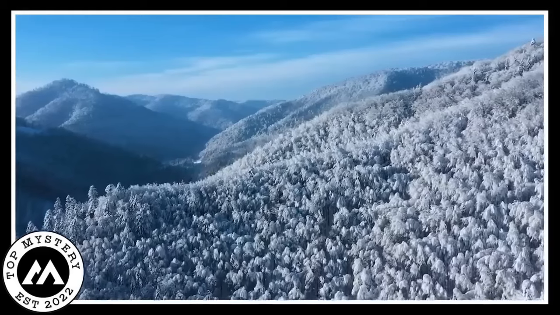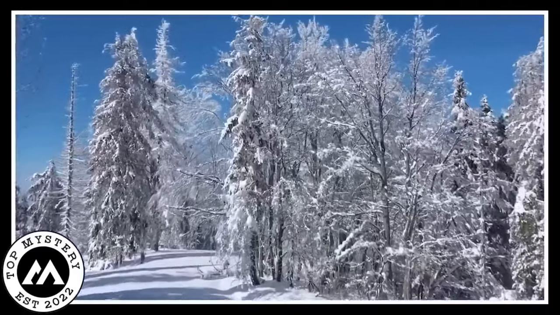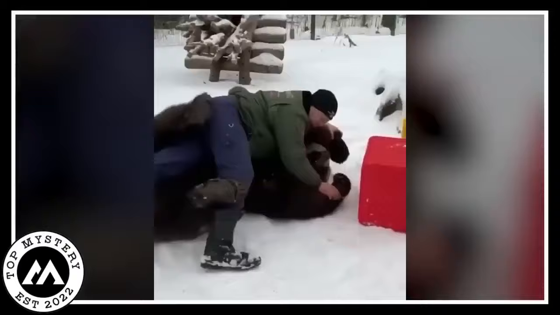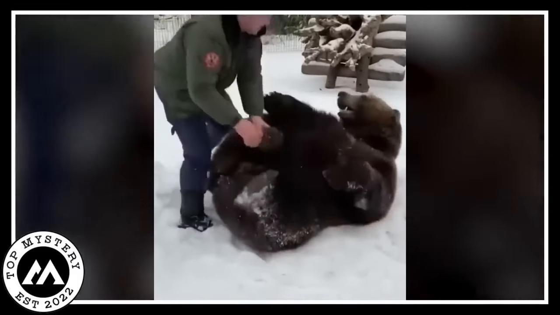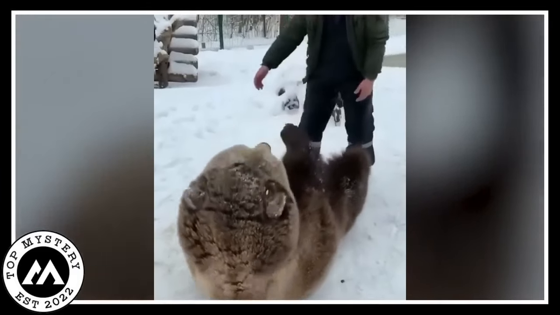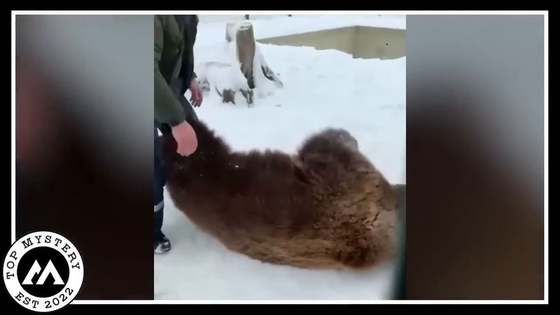Okay, you gotta hear about this heart-melting scene caught on camera. So, picture a snowy wonderland, and in the middle of it, there's this adorable bear and a human buddy just having the time of their lives. The bear's all chill, lying under the guy like they're sharing the comfiest couch ever. And get this, the man's not just standing around, he's playing with the bear like they're both kids in a snow playground. It's seriously the cutest thing to witness, like an epic friendship unfolding right there in the snow.